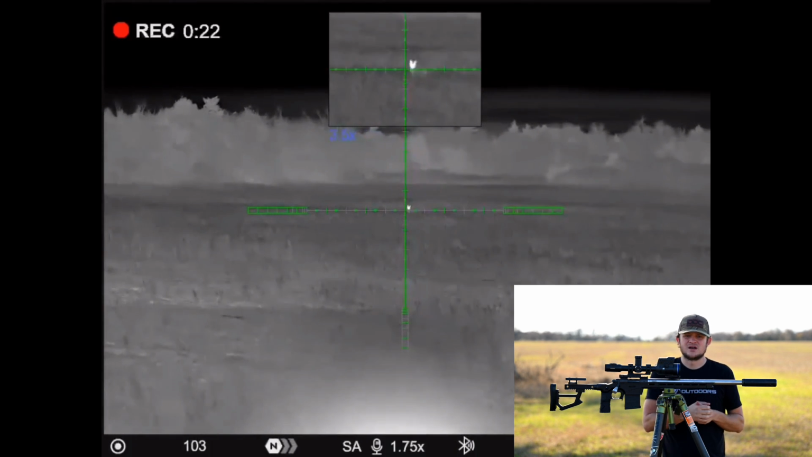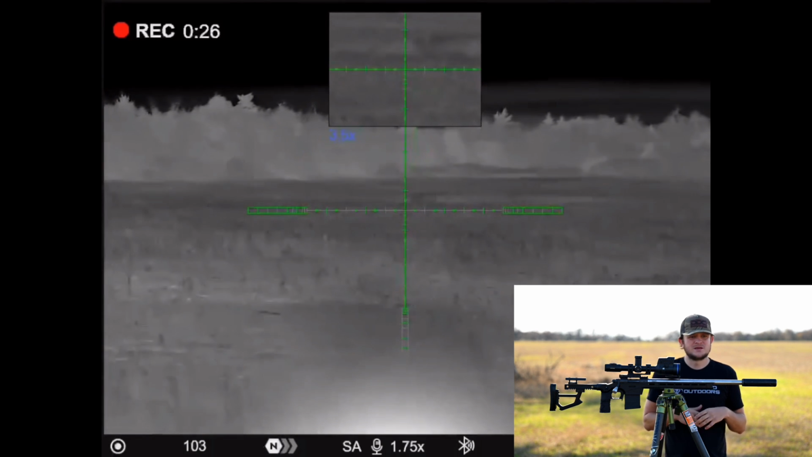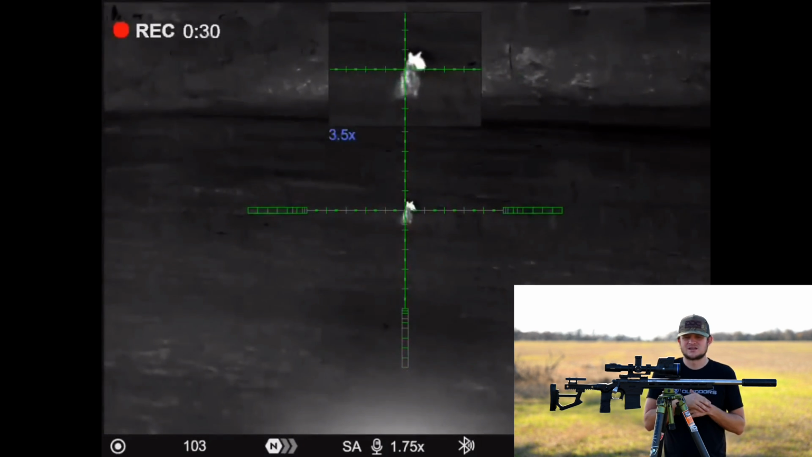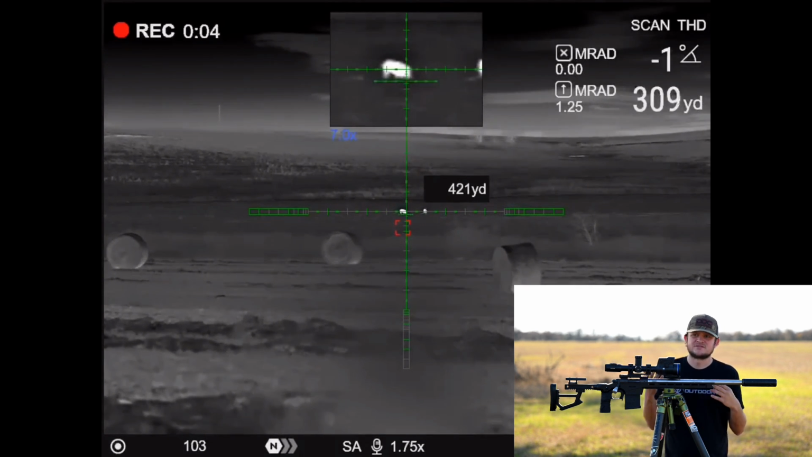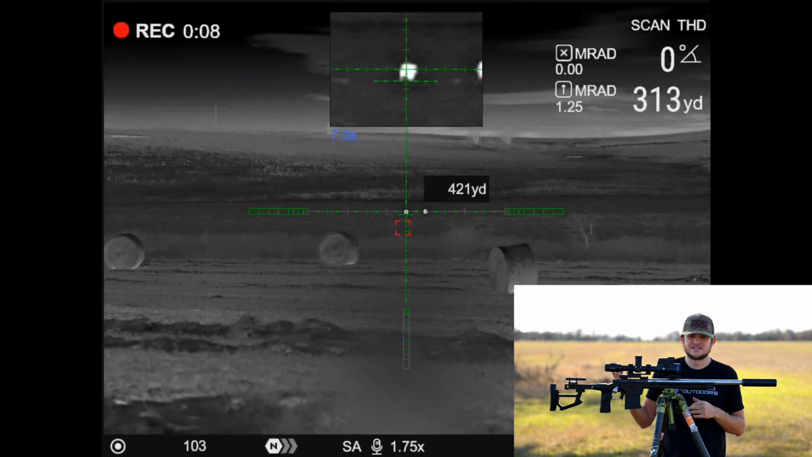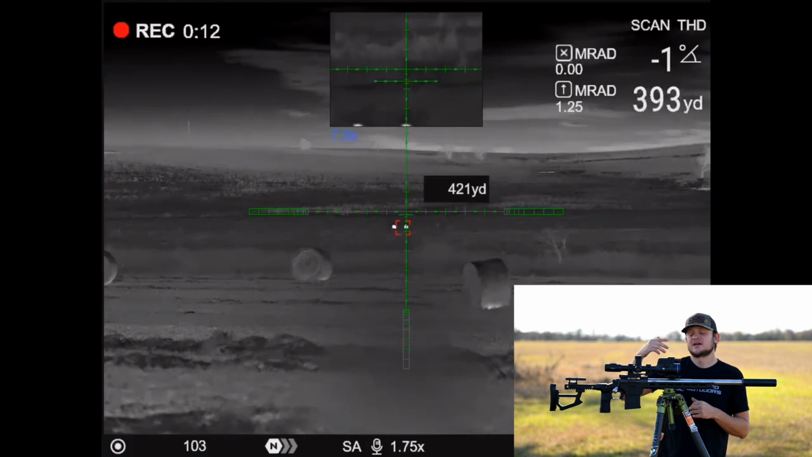I brought it down to 3,100, had a target at 500 yards, saw my impact, it was low, so I changed it to 3,050. Boom, impact at 500, shot again, boom, impact at 500, shot again, boom, and that's how I got it. So you don't need a chronograph. You're just going to have to take a few more shots, and you'll have to re-zero it after you do the ballistic calculation.